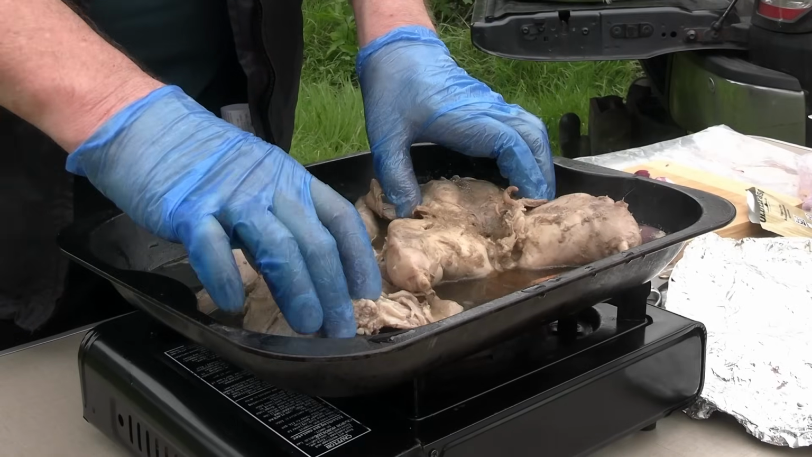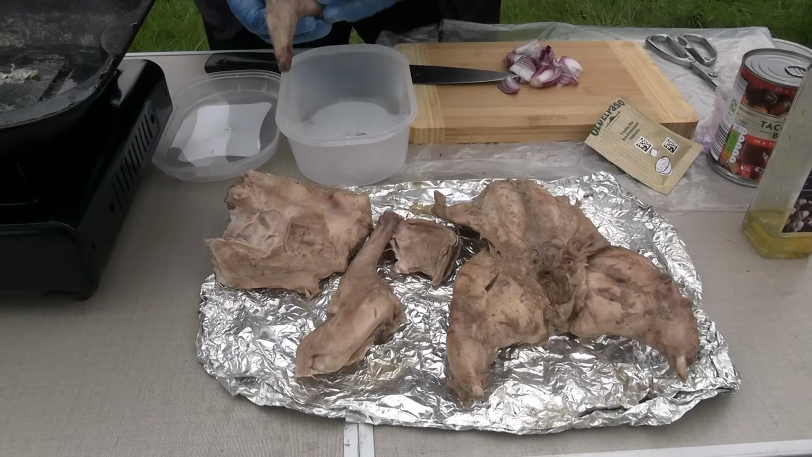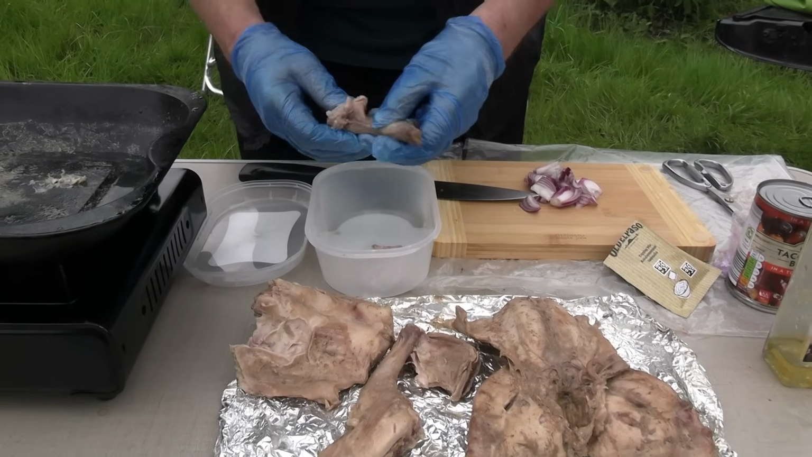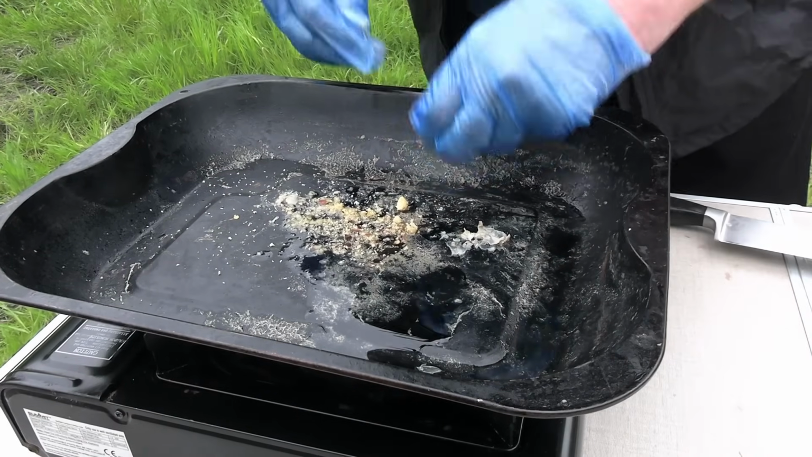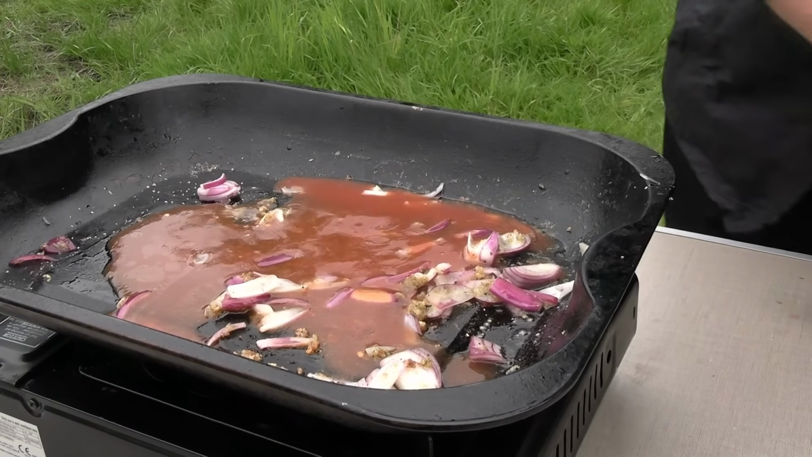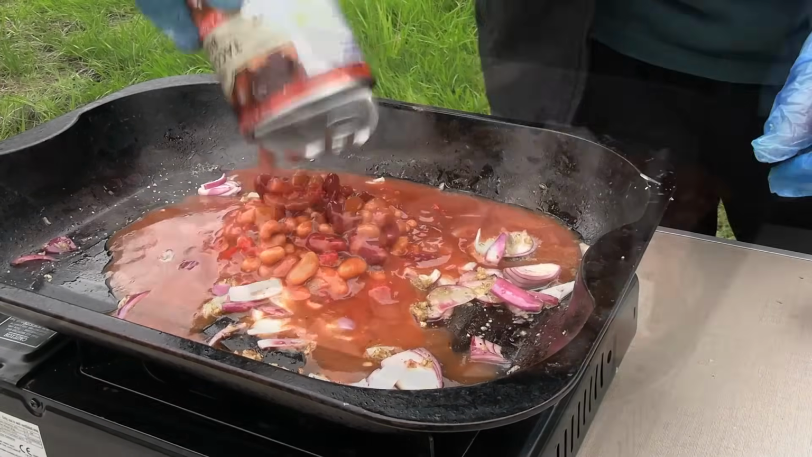So we're going to take this out of the cooking liquor now and cool it down. Just taking it apart, it would be the same as you take your Sunday chicken apart. You're just looking to make sure that the meat's cooked on the bone, and some salt and pepper, some chili flakes and some garlic salt. Just watered down ketchup I've popped in there, and then we're going to put the taco beans in with them. As you can see, got their own sauce.